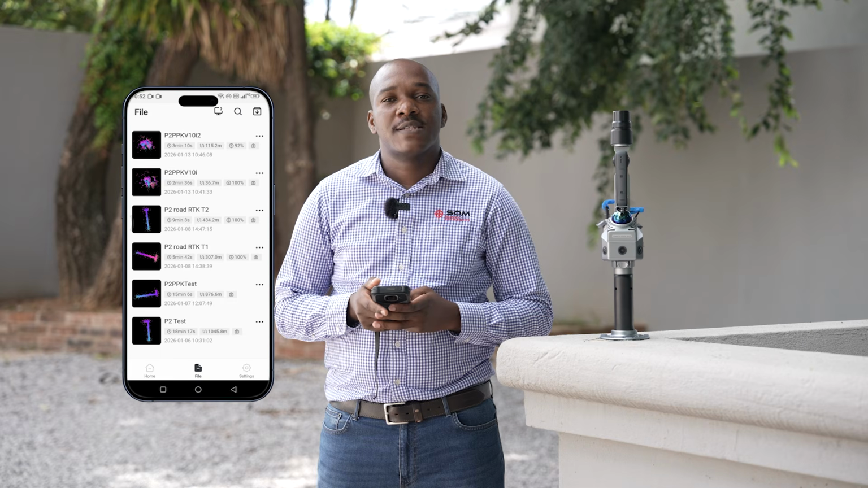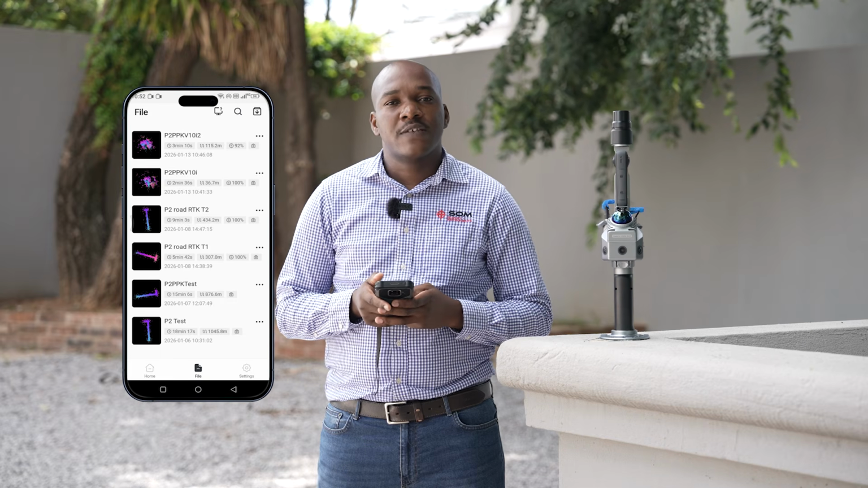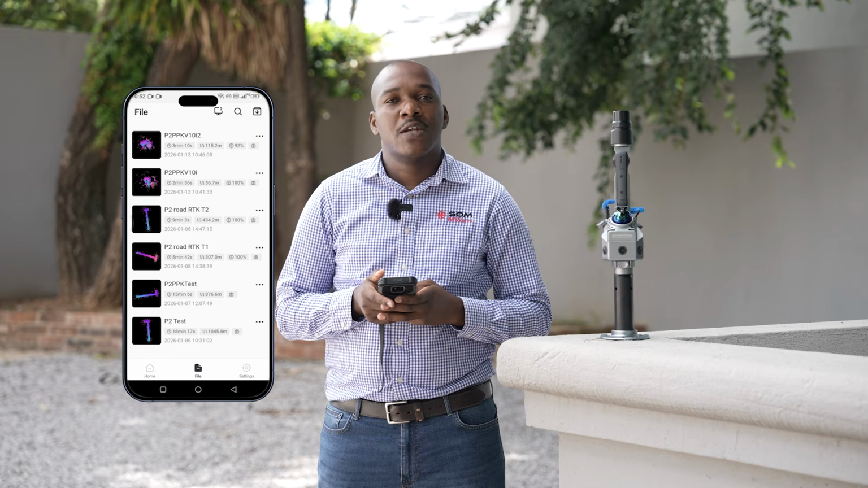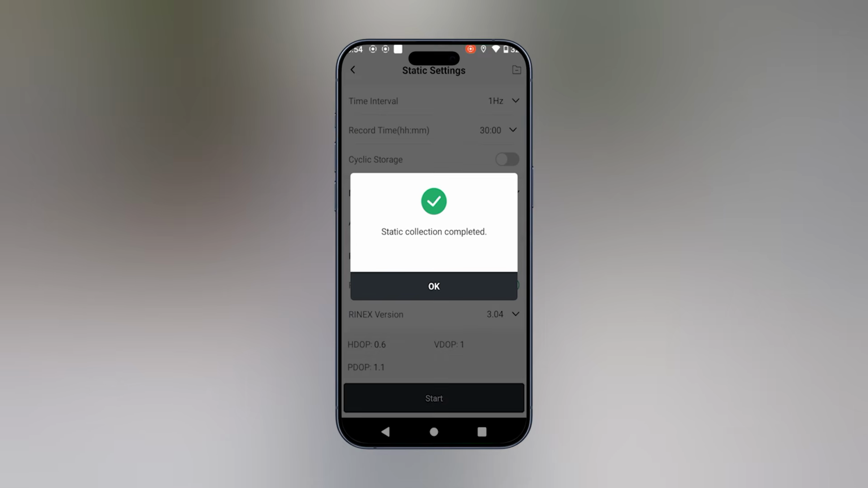Let's now go to the third step. We will stop the static recording on the base receiver. We will then download the static recordings and then process this on the Trion model software. On the Trion Survey app, we'll select Stop Recording to stop the static recording on the V10i base. Static collection is now completed.